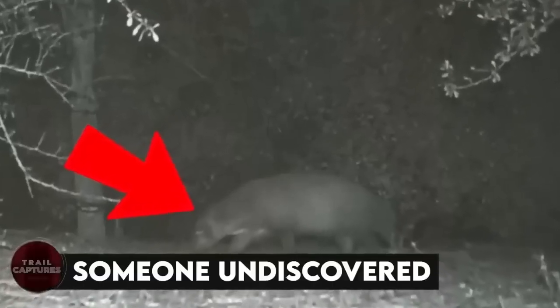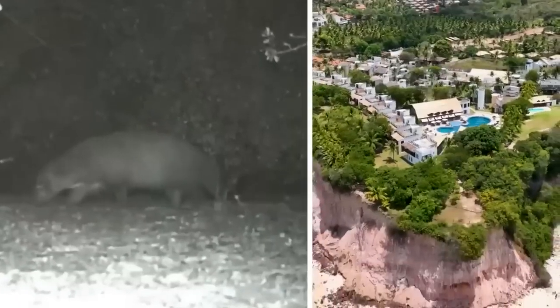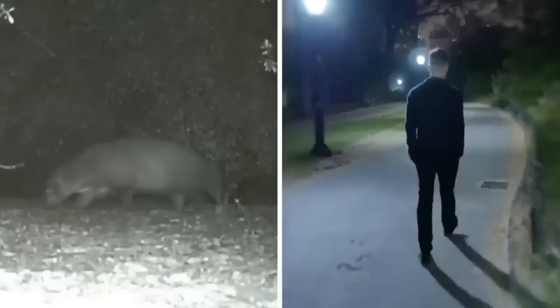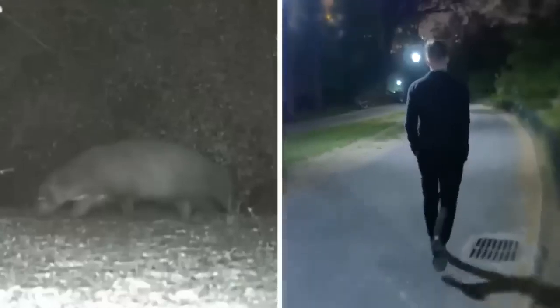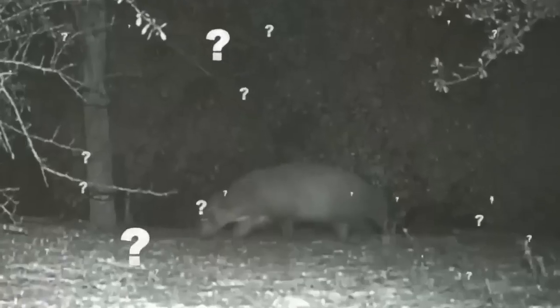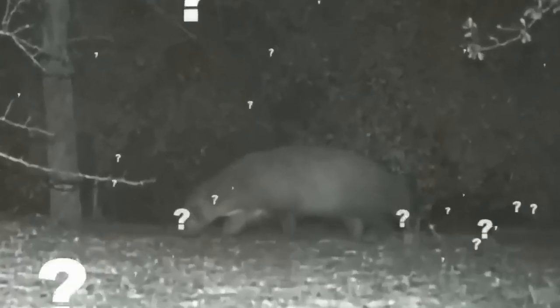Someone undiscovered. A mystery animal spotted in the Rio Grande Valley left Texas park officials and the general public stumped. The furry, short and stout, four-legged creature was caught on footage from the trail cam of a park visitor while walking at night. And after months and months of investigation, no one could tell what it was.